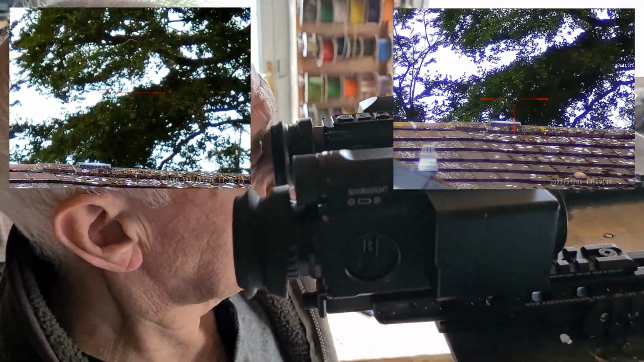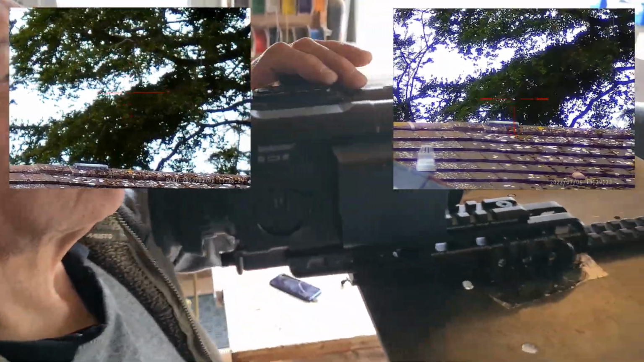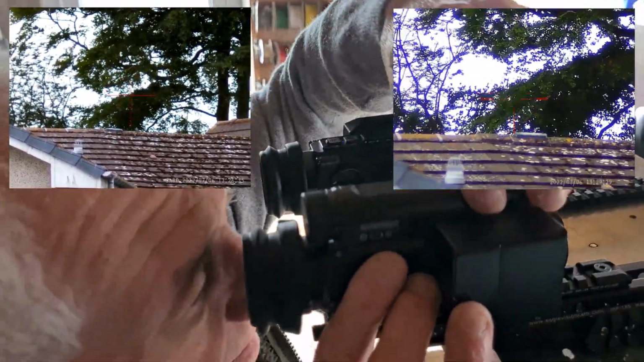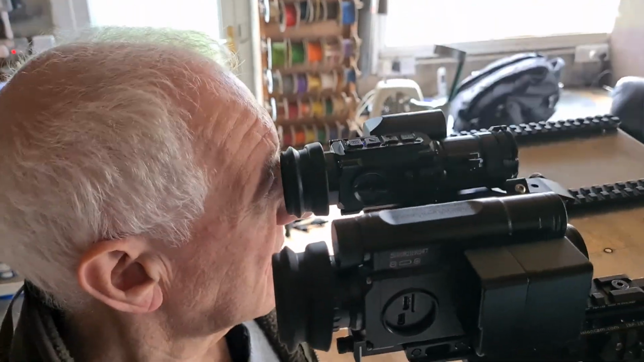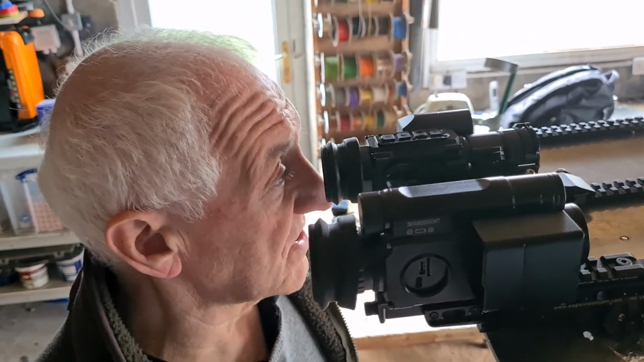Excellent. Well, I'll make this a short little comparison video with the two scopes, old and new, and now that the new one, the Pard008S-LRF, has got the 0520 firmware on it, I would say that has made a huge difference. Yeah. I really didn't like it before, Russ. I really was disappointed in it.